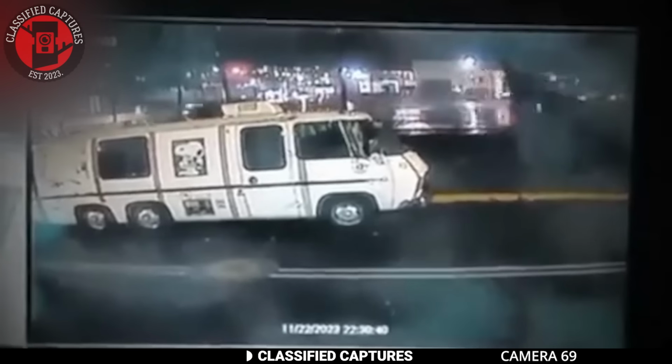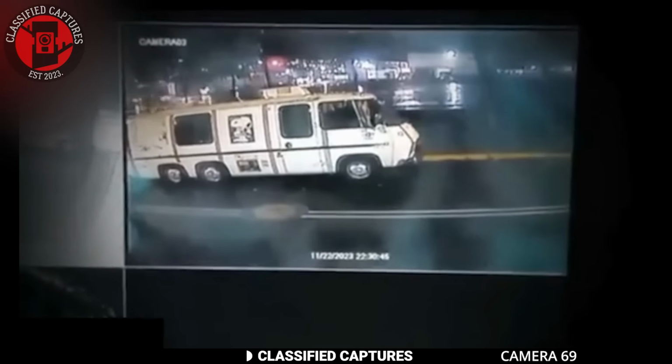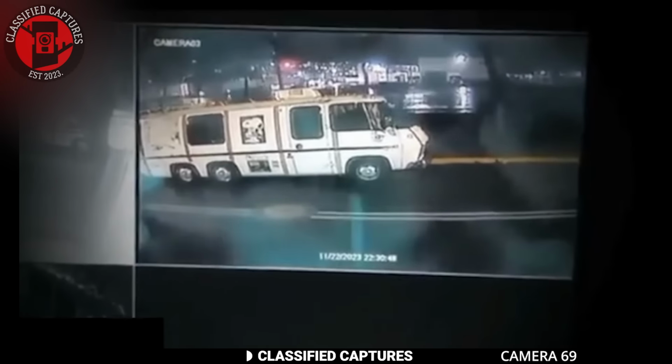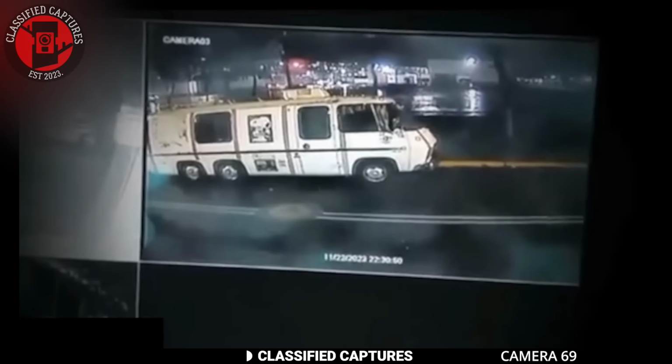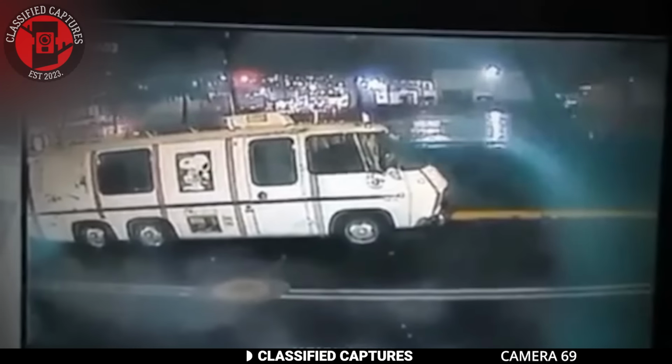So what could be causing this? Could it be a paranormal phenomenon, perhaps a spirit or energy only detectable on camera? Or is it a glitch in the camera itself, creating an illusion of something ghostly?